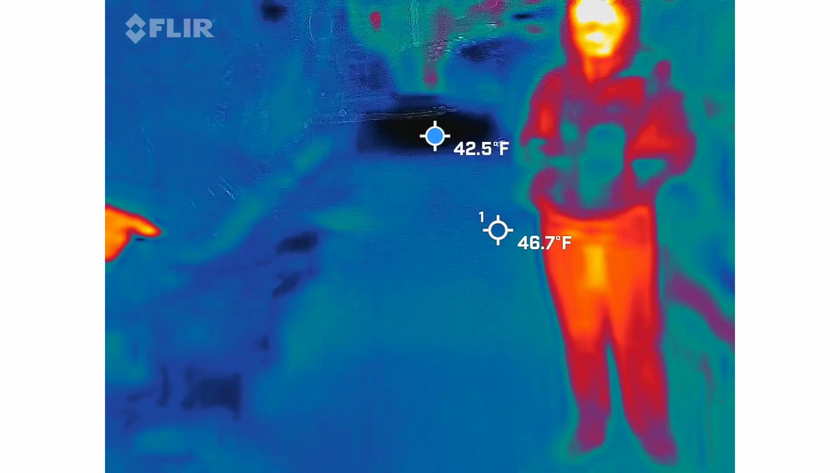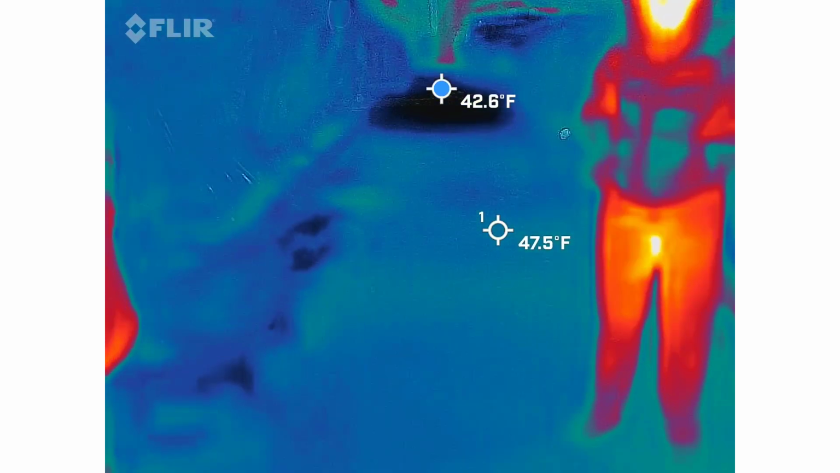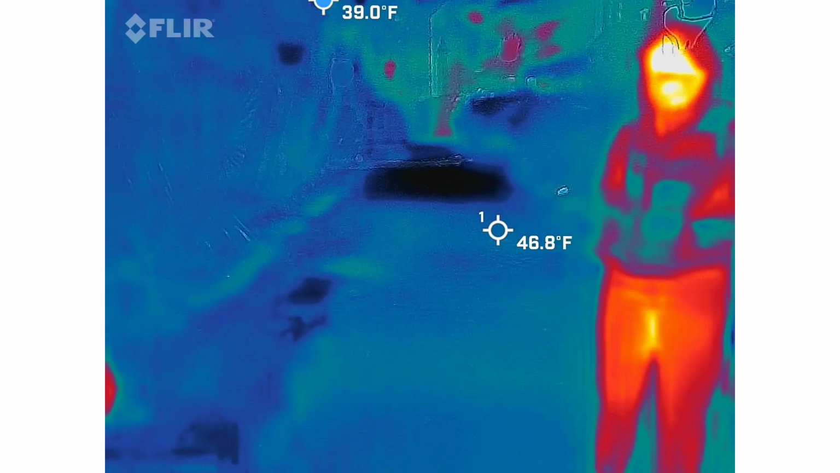A whole lot. You guys were all focused on me during this part, weren't you? Yeah. Well, I think anything over like a 2 or 3. Yeah, and that's usually coming from the building of the lights. So I would say anything over a 6 in this location I'd be excited about, just because of where we're at. All right, we're going to go up and around the corner.